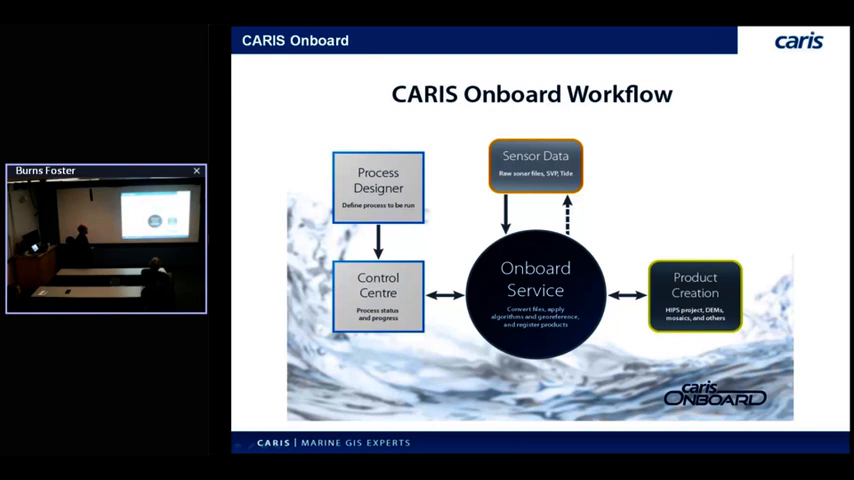So the Onboard service is kind of the beating heart. This is where all the HIPS logic sits, as well as a file monitoring service. The file monitor simply sits there and watches a folder, whatever folder you tell it to, and waits for new files to appear. Initially, we thought about integration with SIS or HIPAC or Quincy, things like that, but we'd have to develop a specific interface to talk to each of those. So instead, we simplified it so that it just watches a folder and waits for a file to appear.